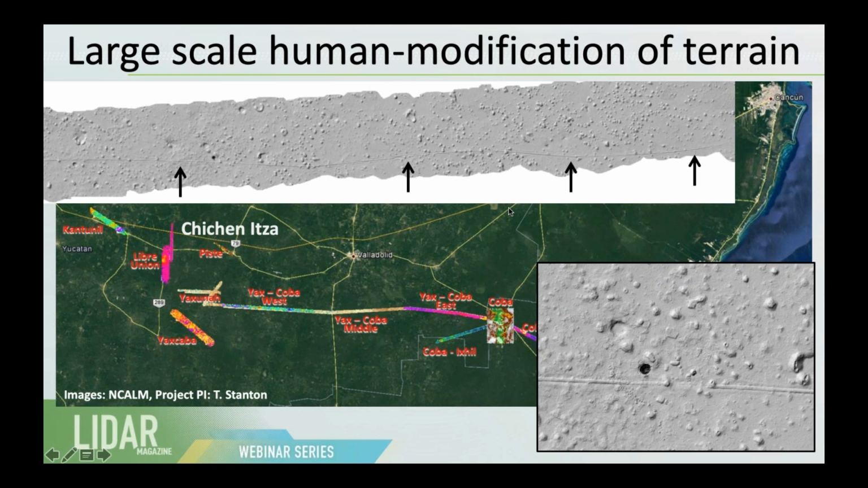This causeway is about 100 kilometers long, and it's about the equivalent of a 3-lane highway. So I always tell people, if you think of our roads right here in Houston, they don't last long before we have potholes, and you have this 100-kilometer-long causeway that has withstood the passage of time, probably better than our modern highways.